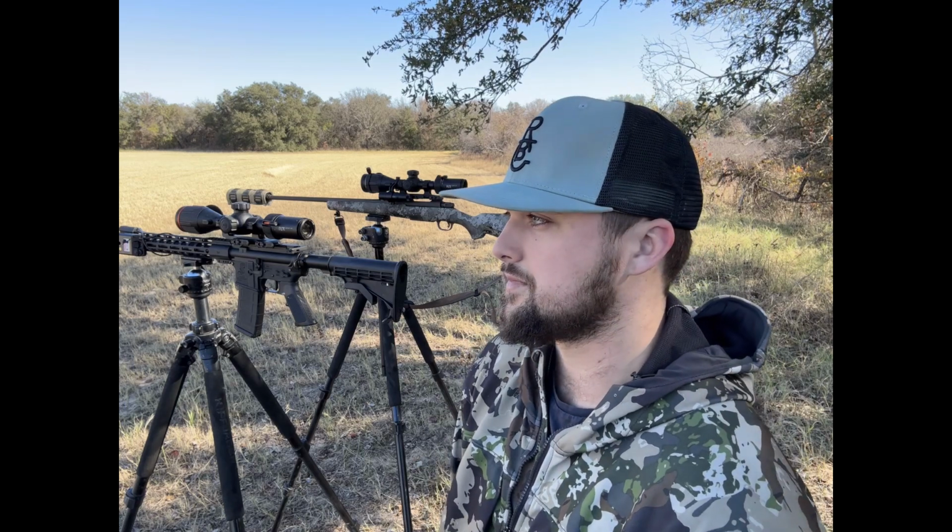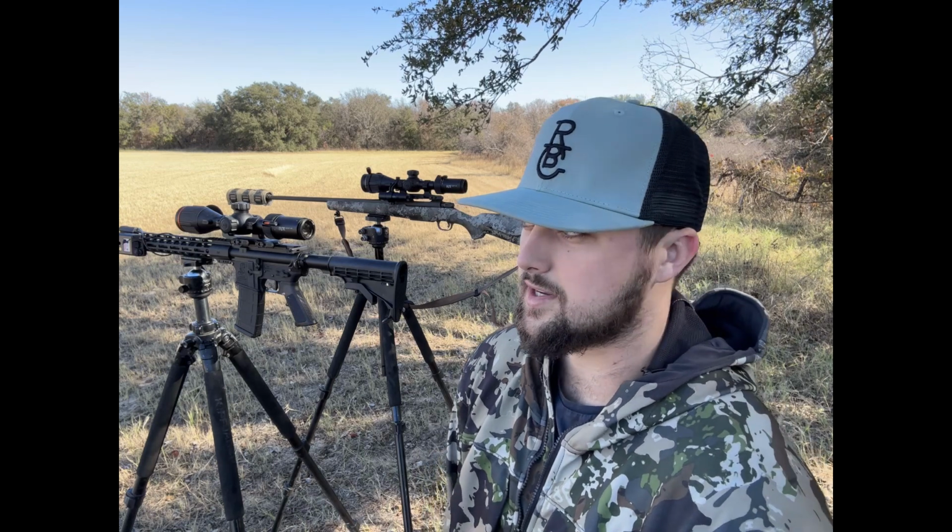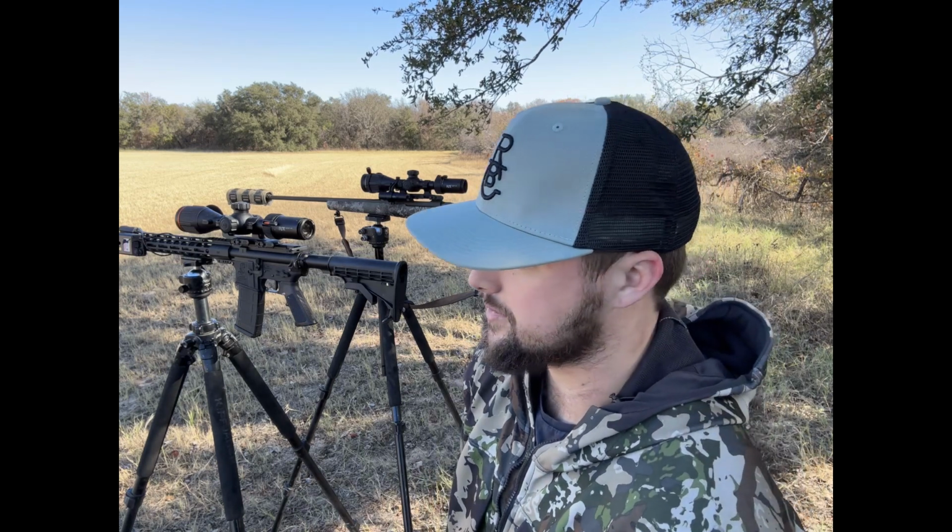The hogs were running wild here. Nobody was touching them in this area that I'm in now, and it was really fun when we first got out here, but they are very pressured now as well. So anyways, all that slowed down.